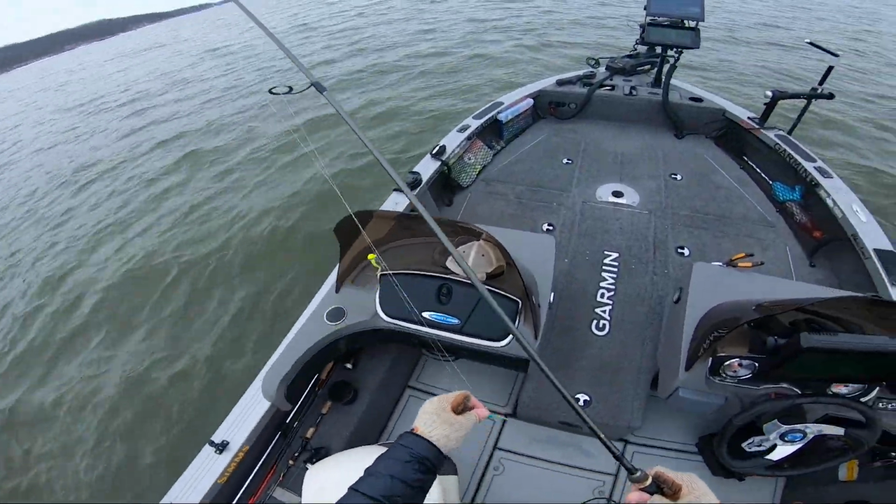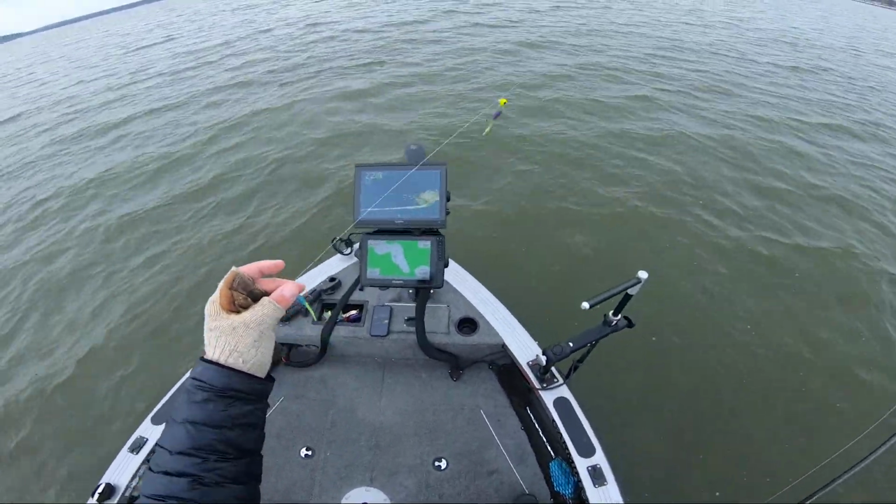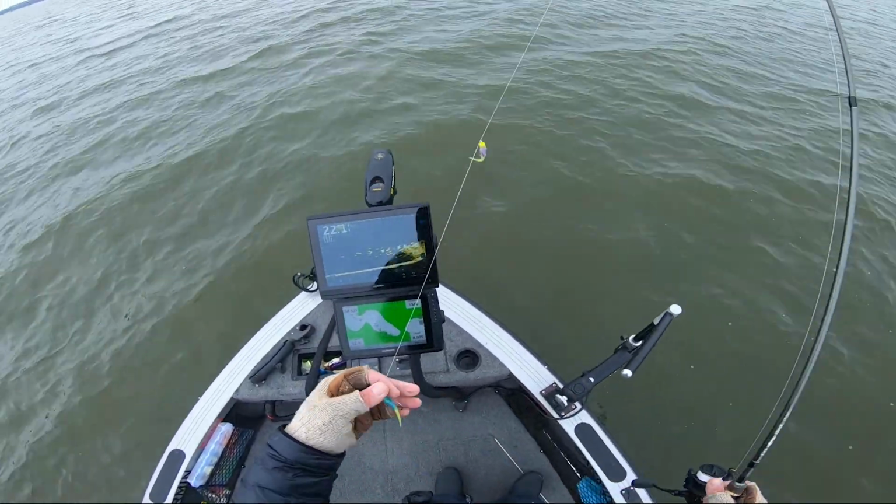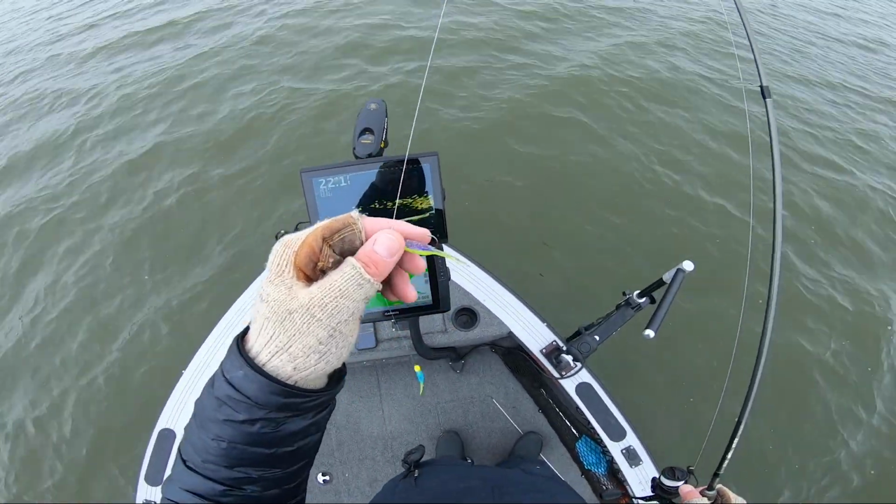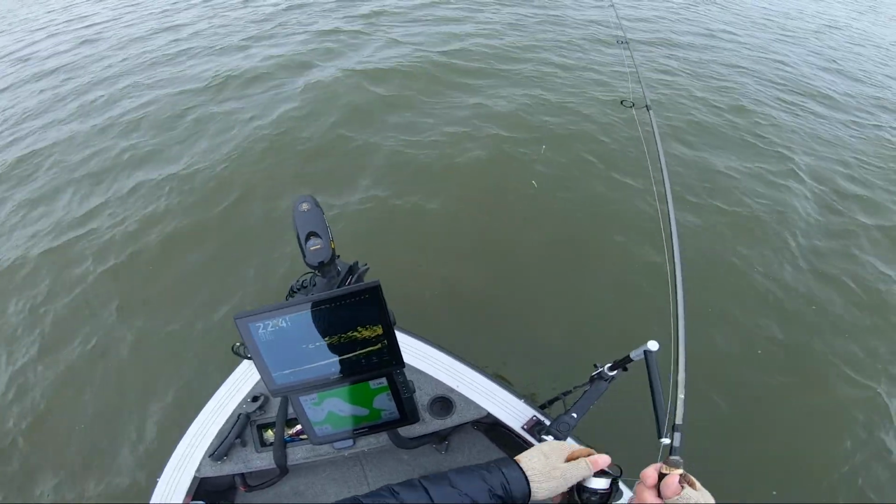These guys look good. So again, just like the last video, running the double jig rig. We've got a 1/8 ounce on the bottom here and a 1/16 ounce on the top. These colors were working good this morning, that kind of blue and ice blue and chartreuse, and then obviously the split body purple and chartreuse. So just get baits down there.